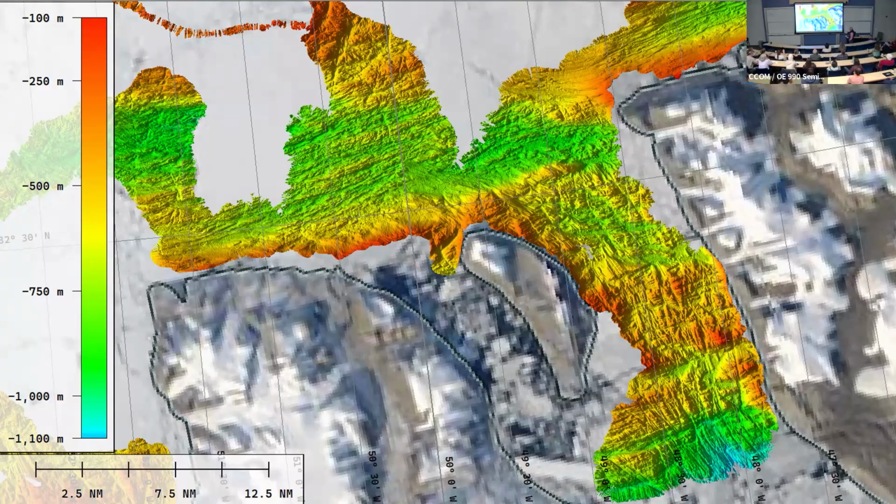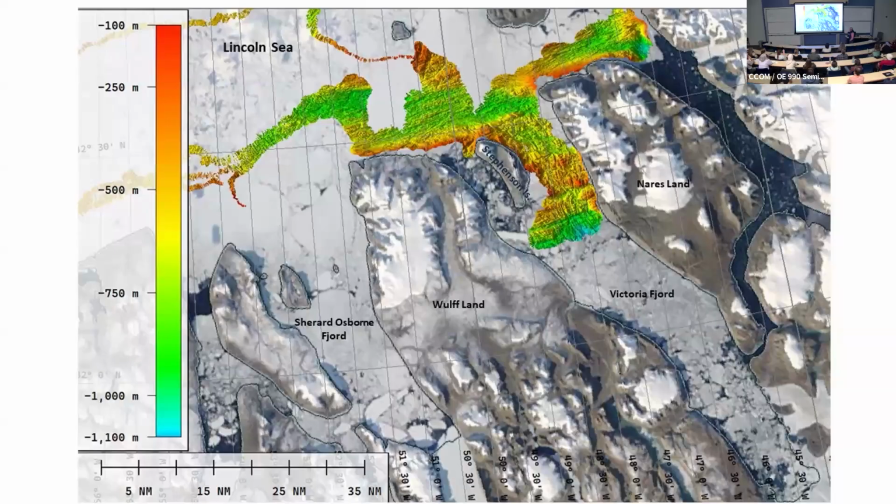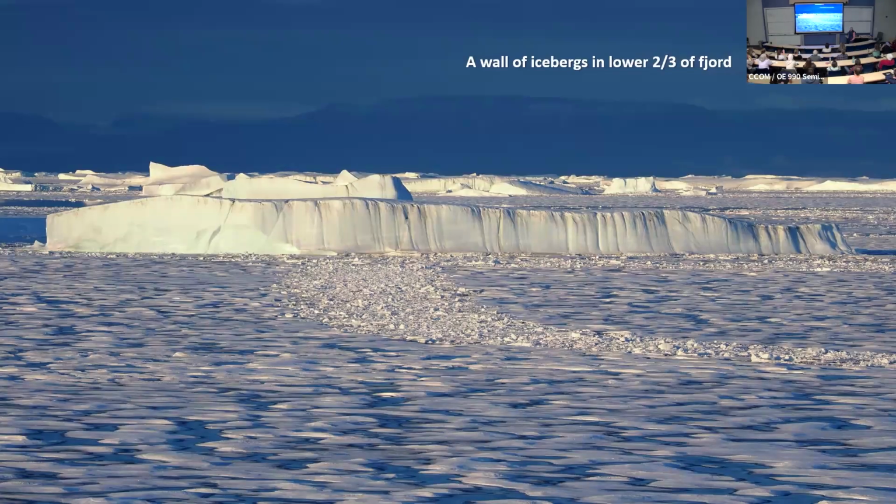We look at the bathymetry there, what we found right away, I'll put a 400-meter plane along that bathymetry, plenty deep for that warm water to get into. But we were only in the top third of the fjord. If we look at the rest of the fjord, we got to map that far. The rest of the fjord, we just ran into a wall of icebergs.